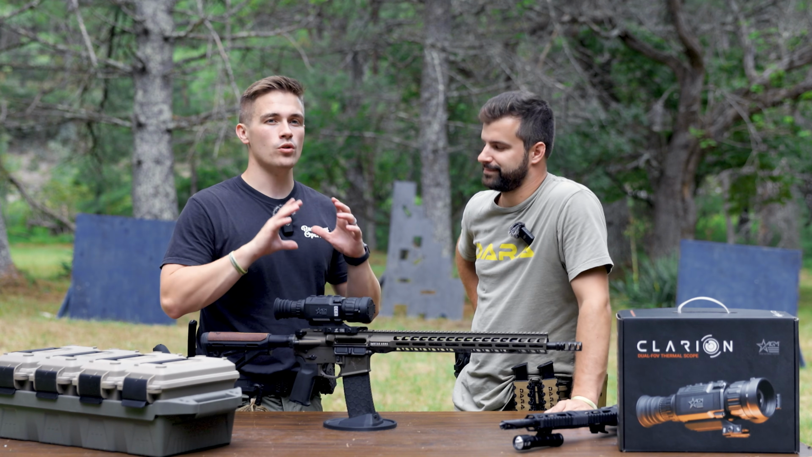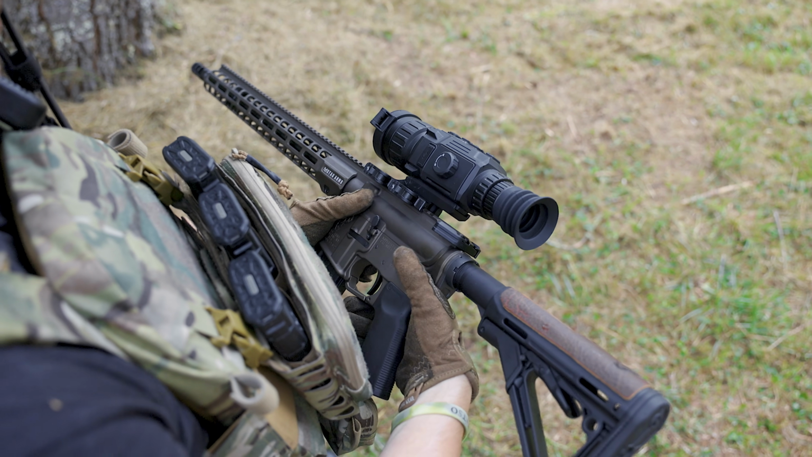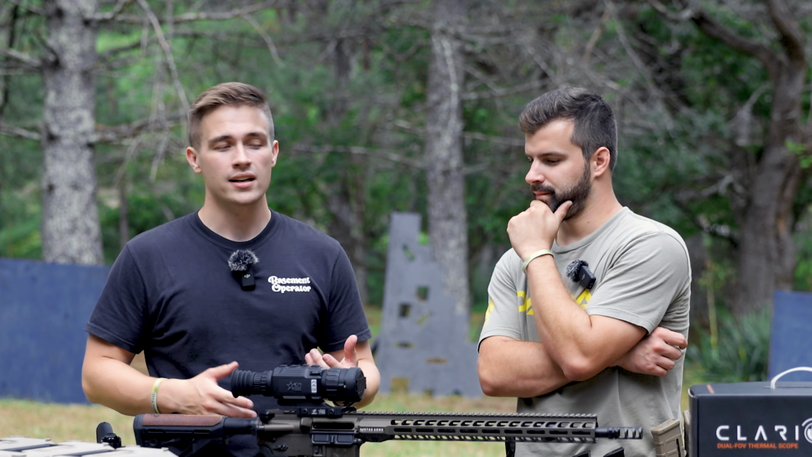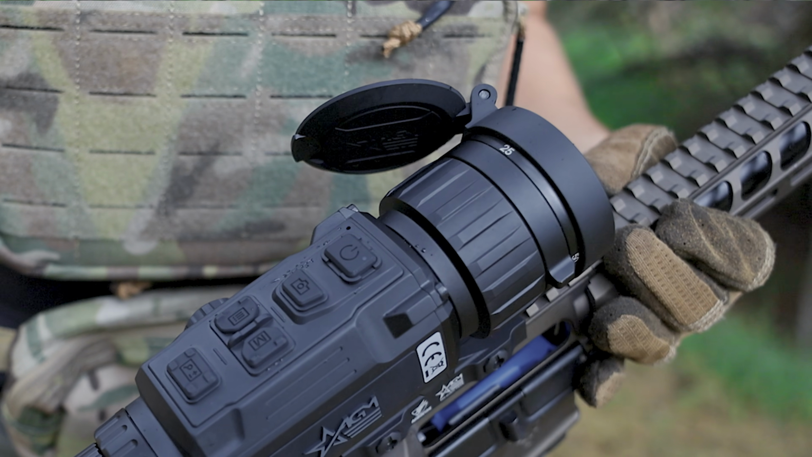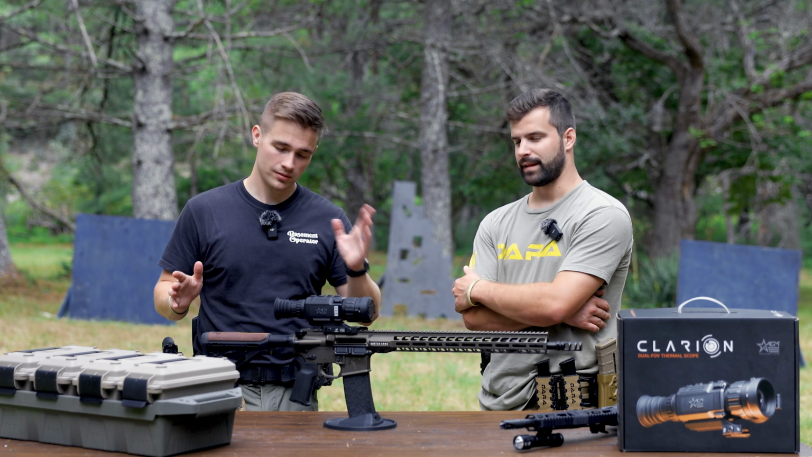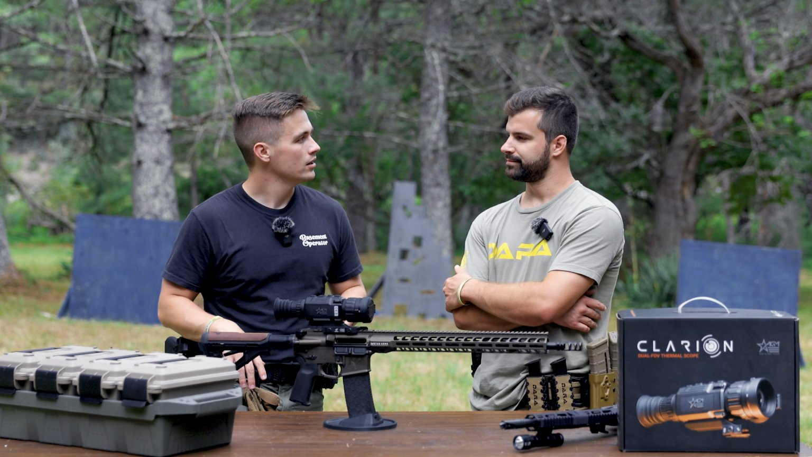The Clarion is one of the new models of thermals offered by AGM. Came out on the market here in the last few months or so. They were introduced at SHOT Show. We shot one off of an AUG. It was pretty slick. The cool thing about the Clarion, and what really sets it apart, is the fact that it has two different objective lenses in it. So what that basically means is it has two different base magnifications. Okay. Which, why that is cool, Sparky? Enlighten me. Enlighten you. Why that's cool is because you don't have to digitally zoom the thermal.